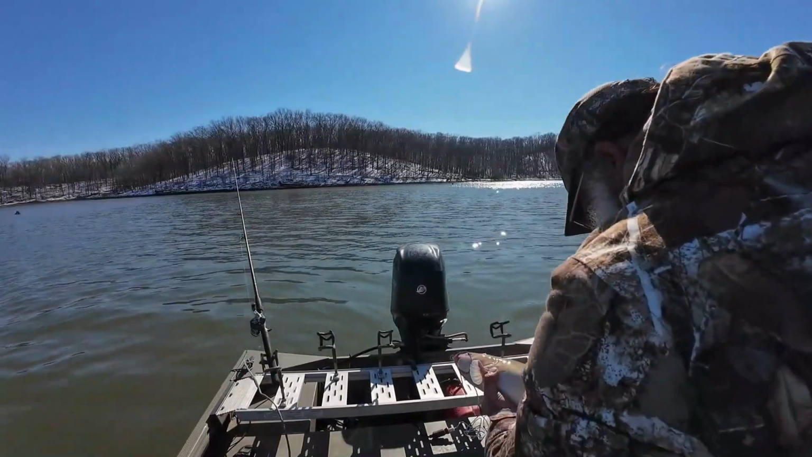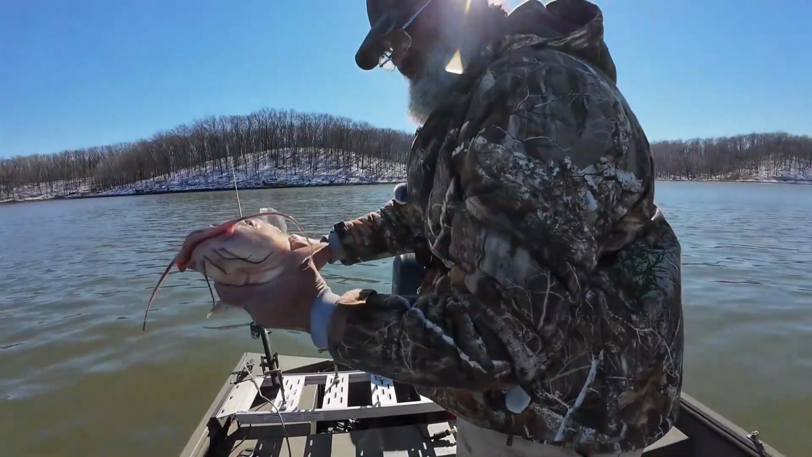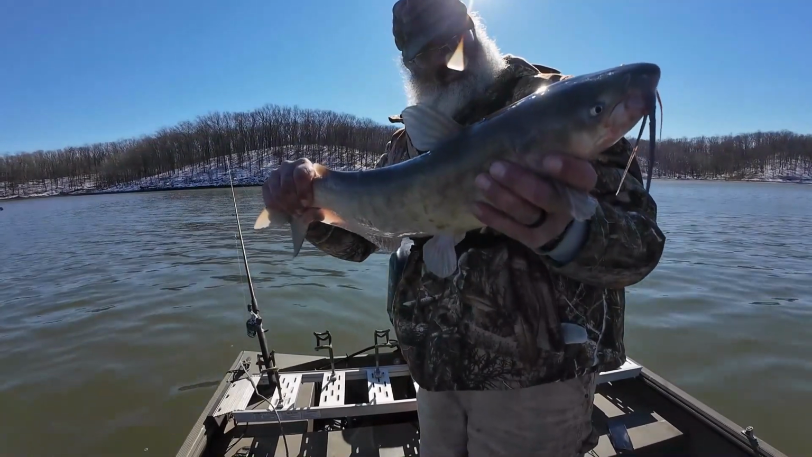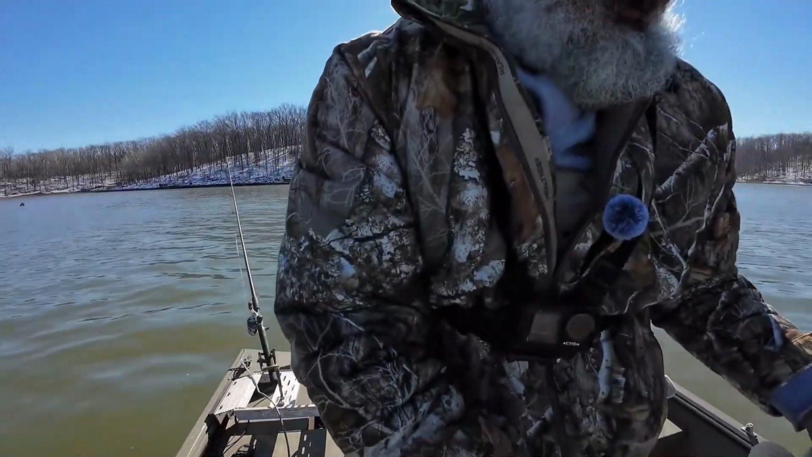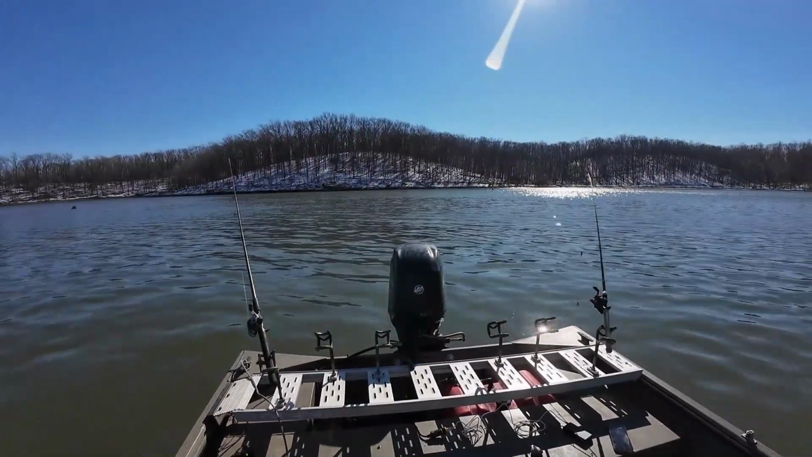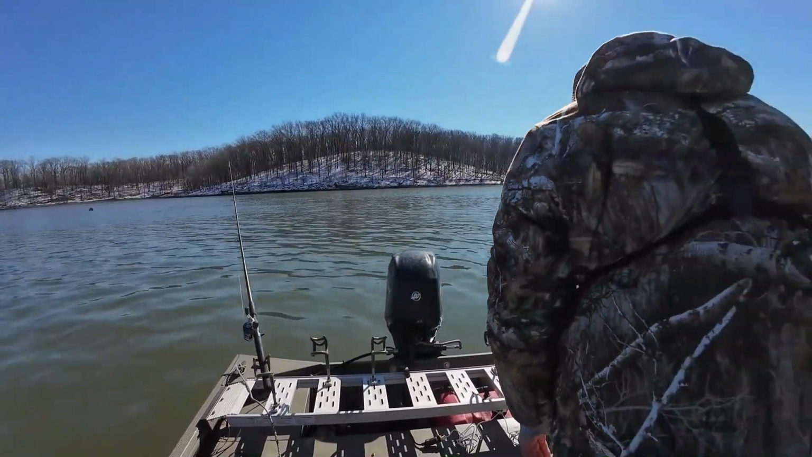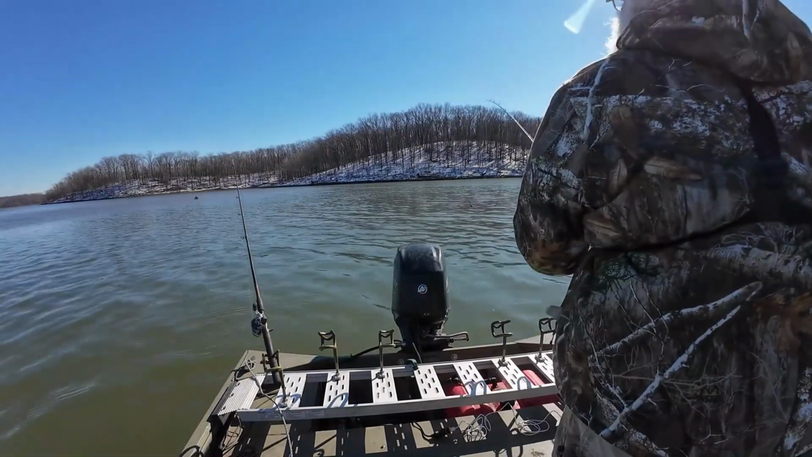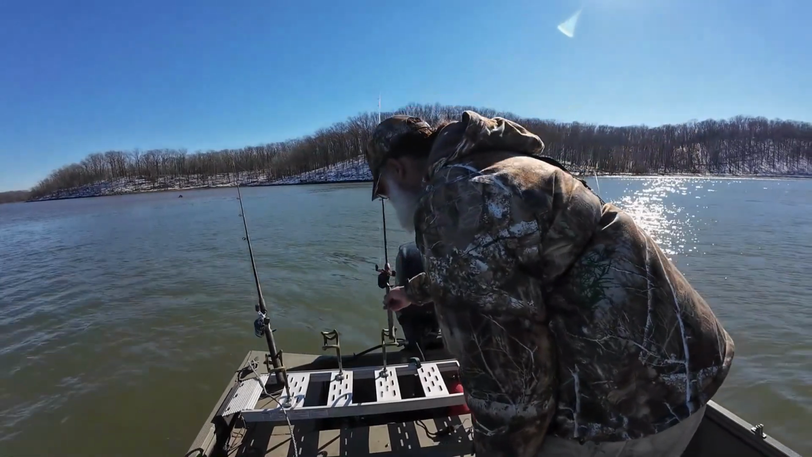Like I said, I'm trying to do this as quiet as possible. Nice, pretty channel cat, male fish. They've been having a little bit of mud to them. I need to get my stuff set up for fish catching instead of jacking around. I don't think that pole on the left's got a bite yet. And I kind of figured it was in the better place because it was right on the ledge.